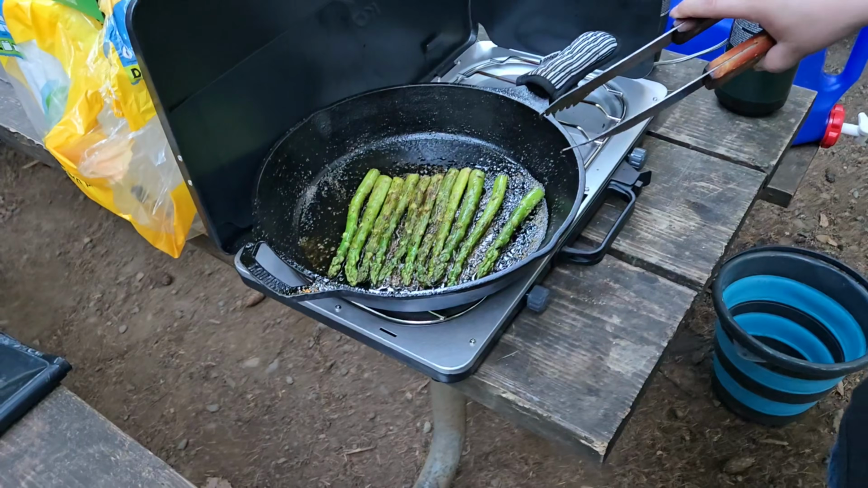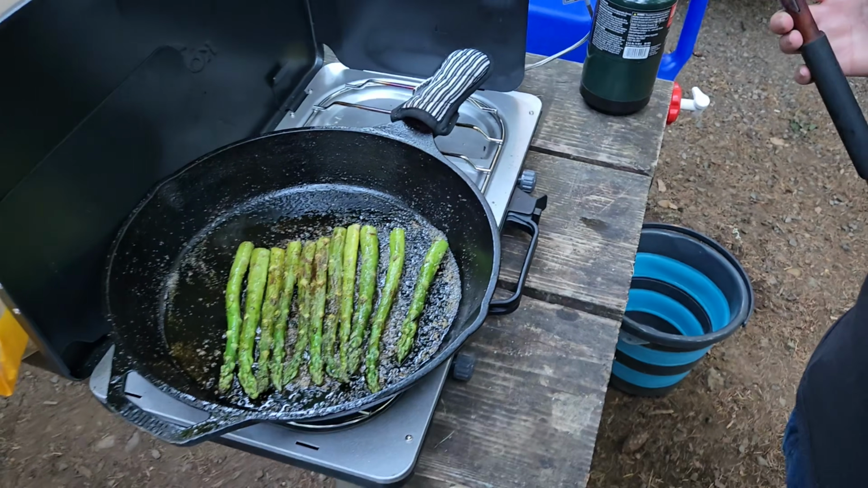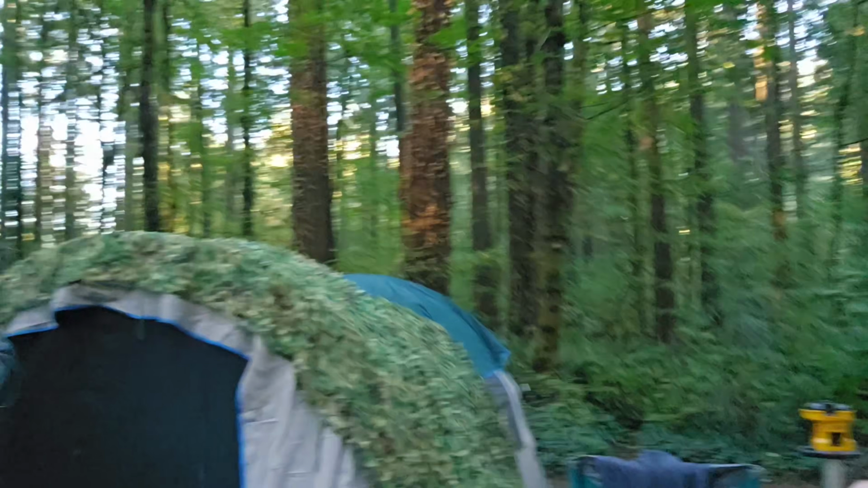What's cooking? Good looking? I'm making asparagus, and then in a little bit I'll be making steak bites. Asparagus and steak bites. Oh, you hear that? I'm spoiled. Oh, here's the steak bites. Ta-da! So delicious. Yes.